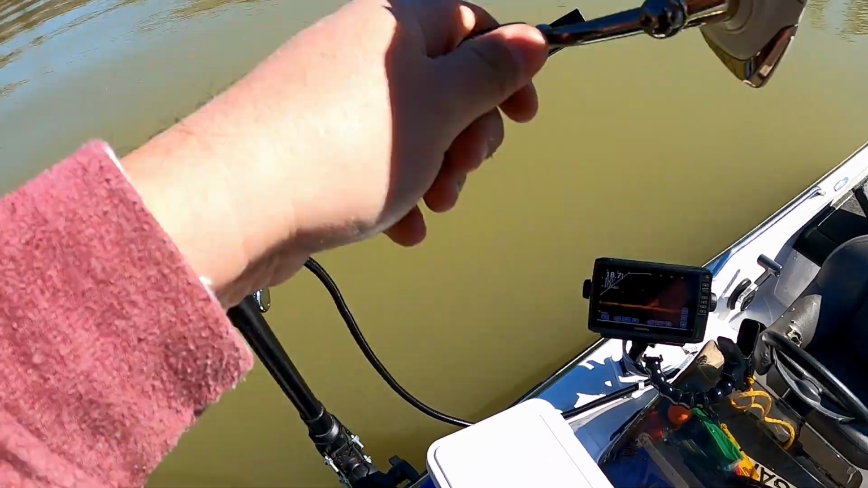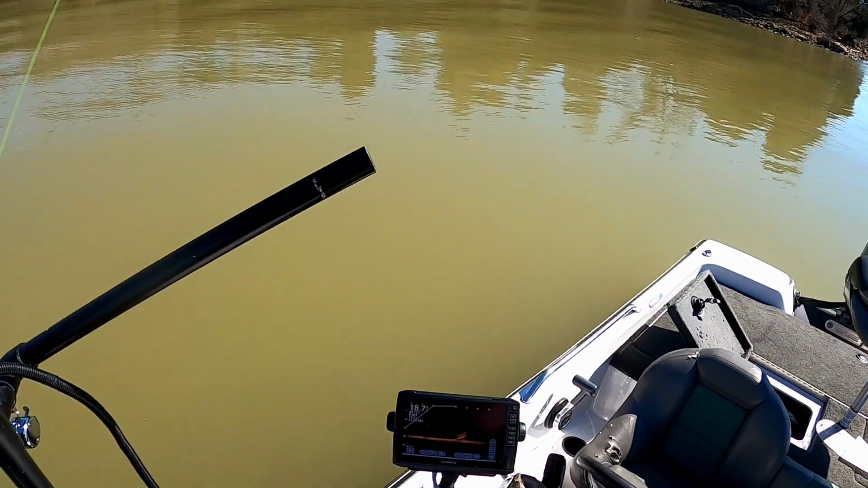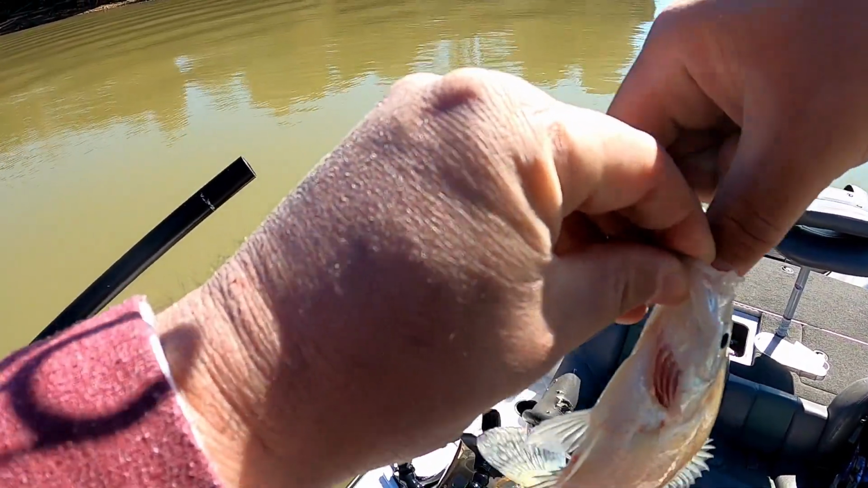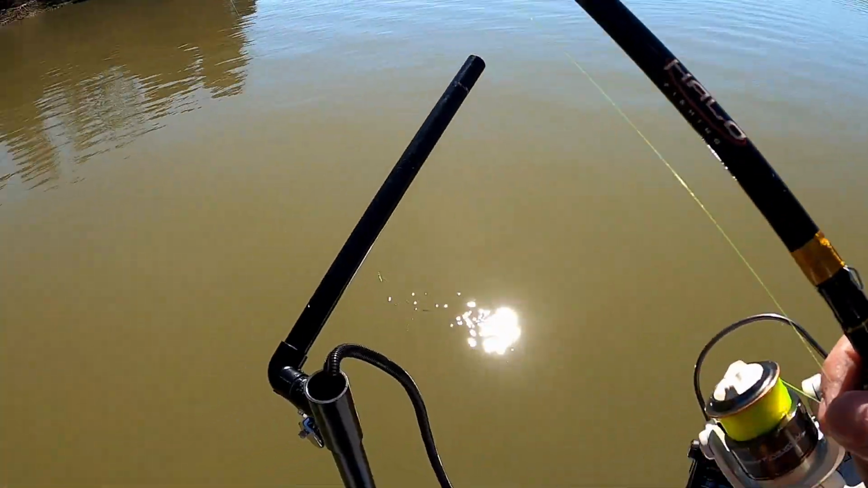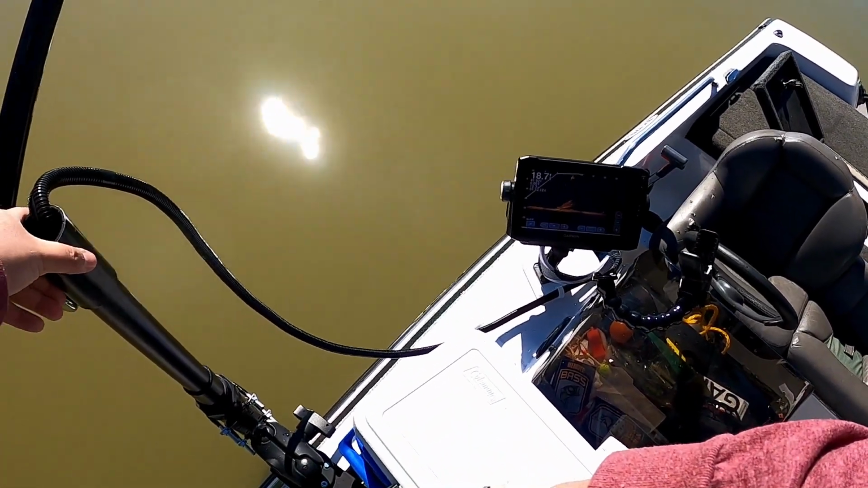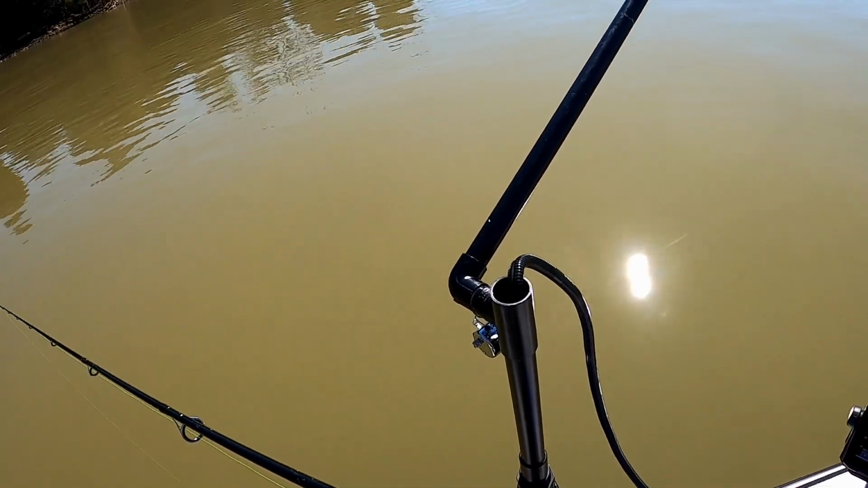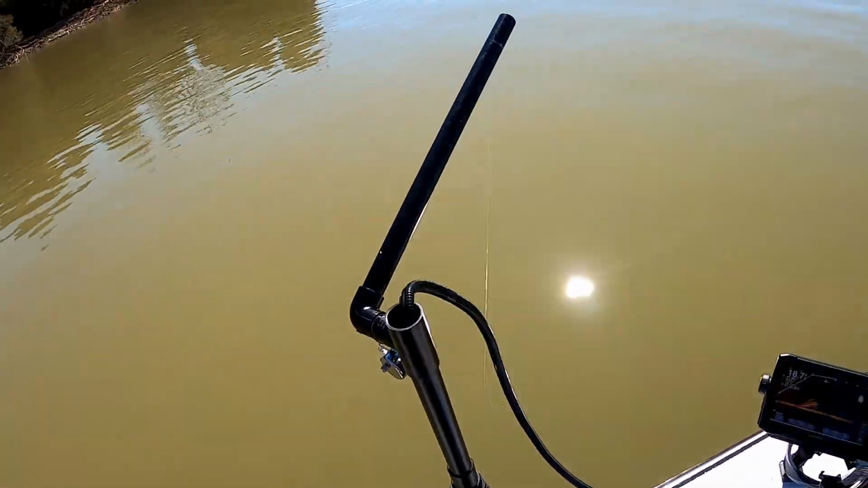There we go. He had it and just held it, and I lost feeling. Yep. We're into some smaller ones. It's alright. Let's try not to hurt him getting back in the water here. There we go. Little baby. There we go.